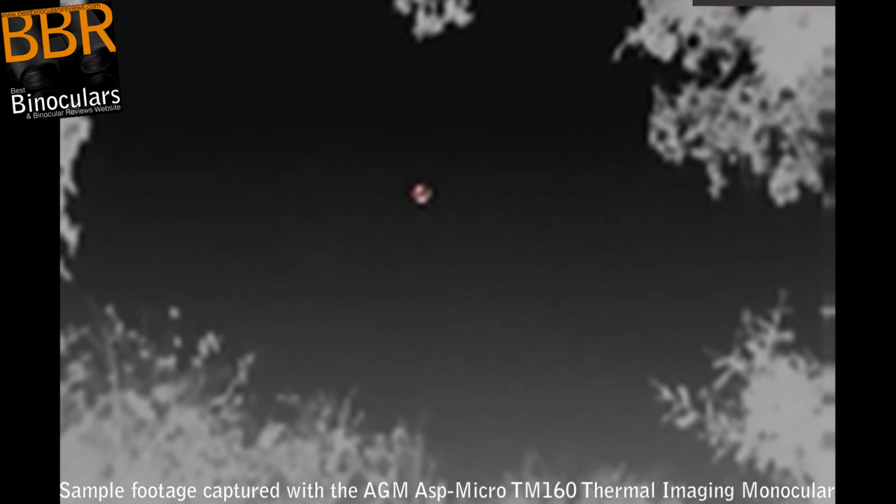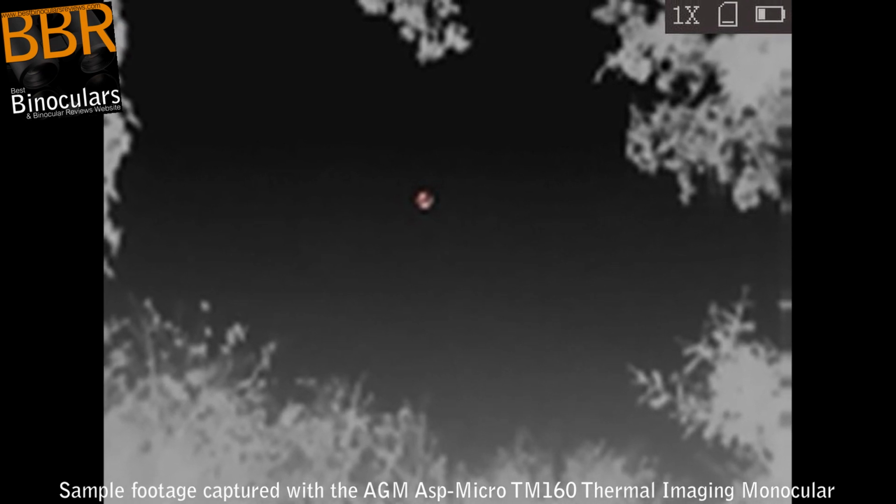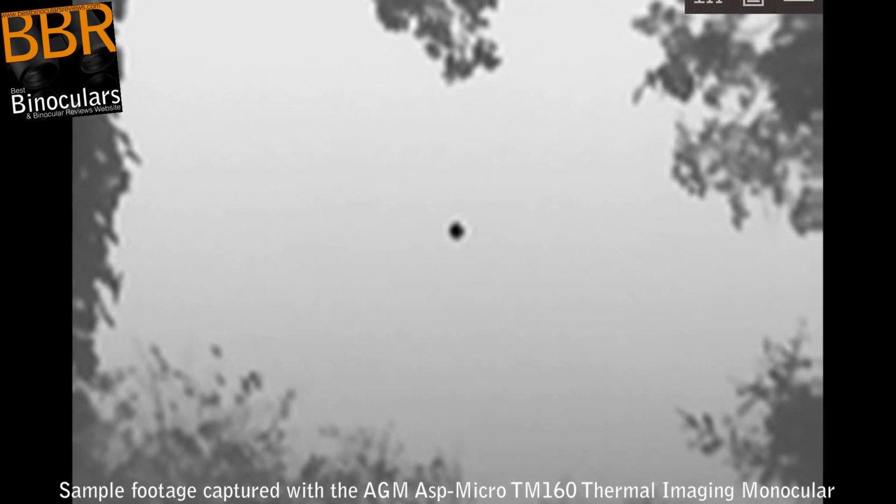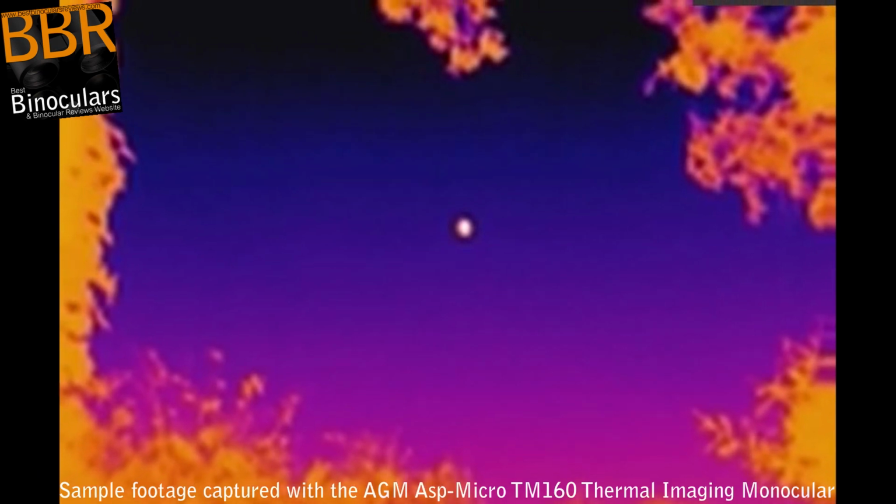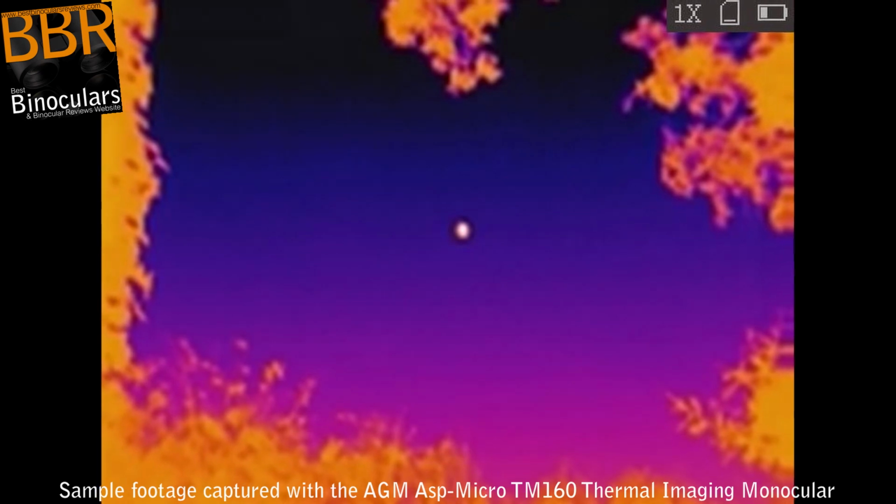So while stars were invisible, I was actually able to pick up the full moon in the night sky using the monocular, which is impressive, as I guess the heat you are seeing is being reflected off it from the sun, which is on the other side of the Earth. So technically, you could say that the TM160 has a range of over 363,000 kilometers.